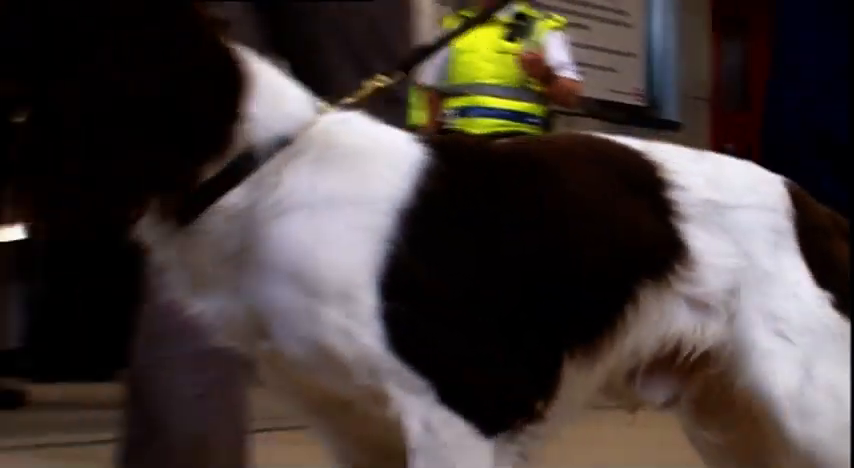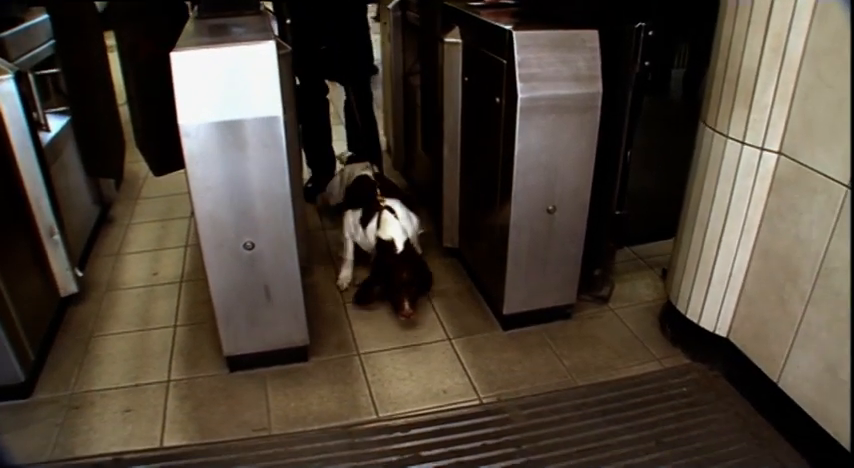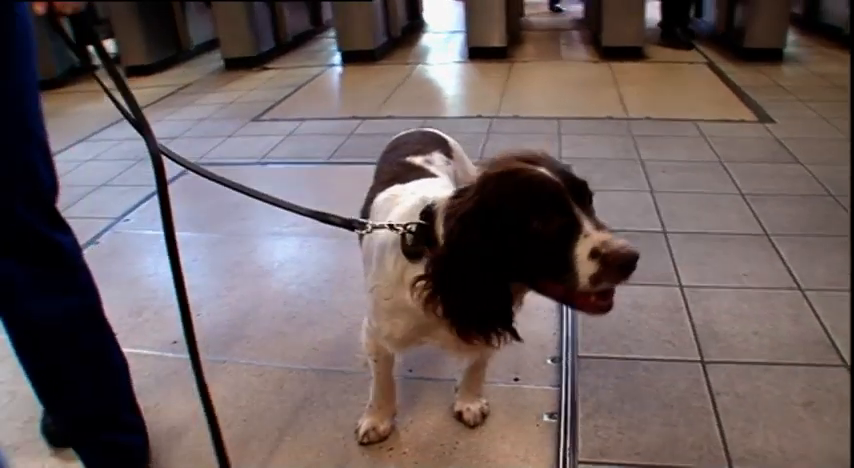In the Met, we usually work in pairs. We have 2 dogs, 2 dog handlers go along, so that we can keep the operation flowing, because it's quite tense for the dogs. If you imagine a train station, it's quite a dry, warm place. They're constantly sniffing, and they get nasal fatigue. So when Woody's nose starts to fatigue, Vinny and PC Gibson take over.